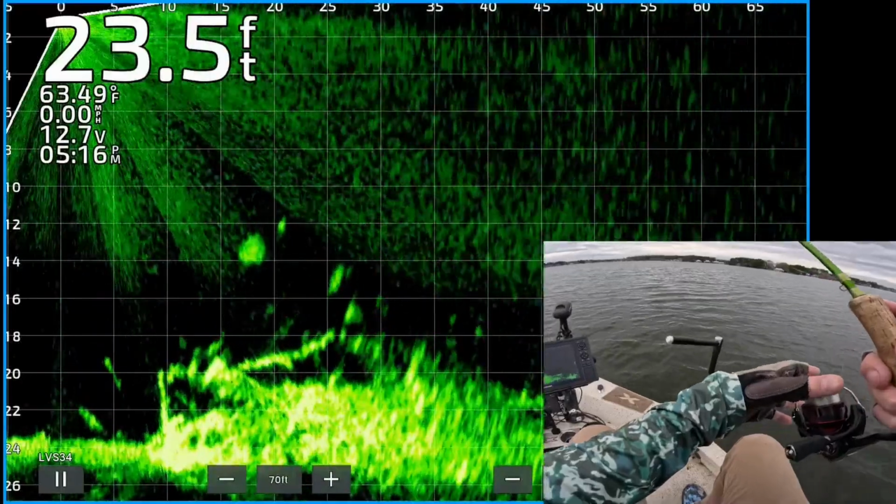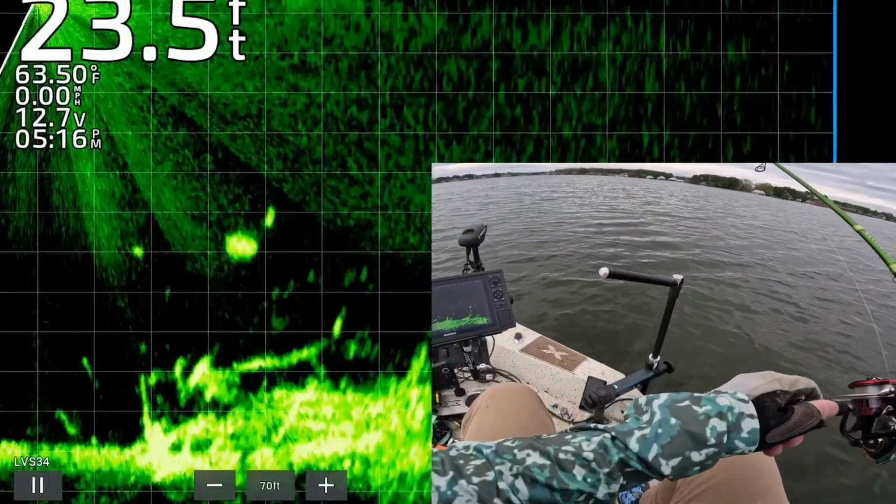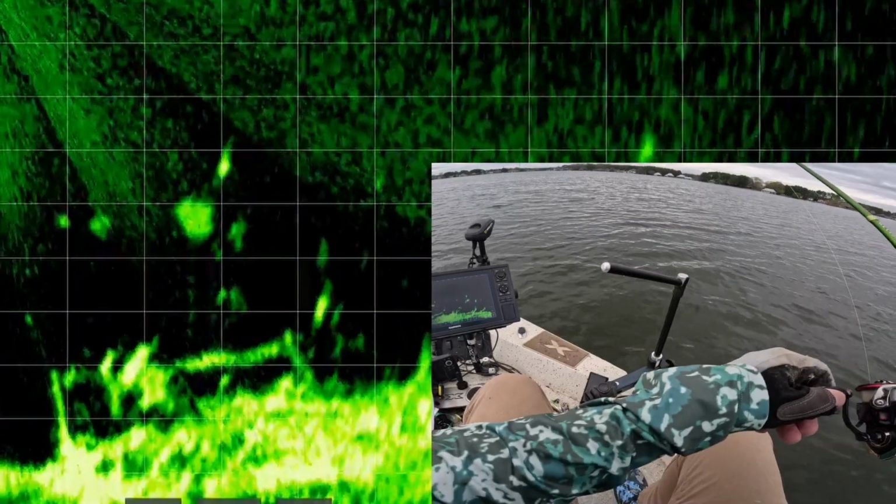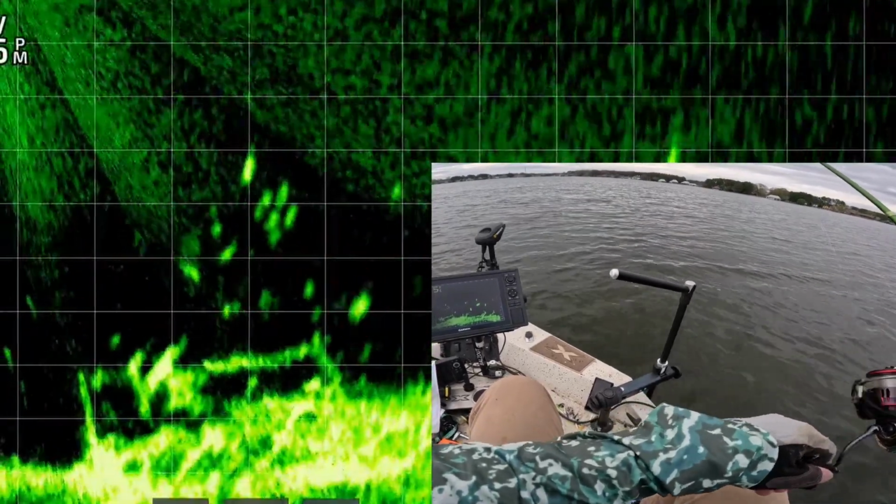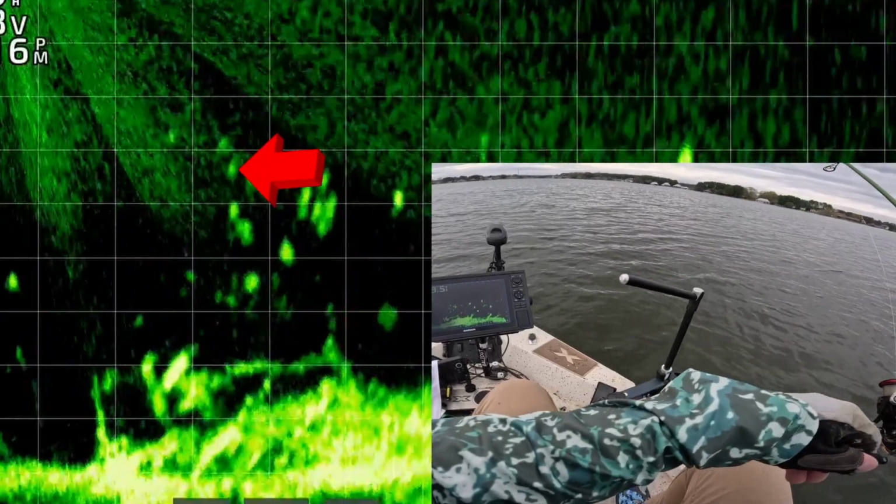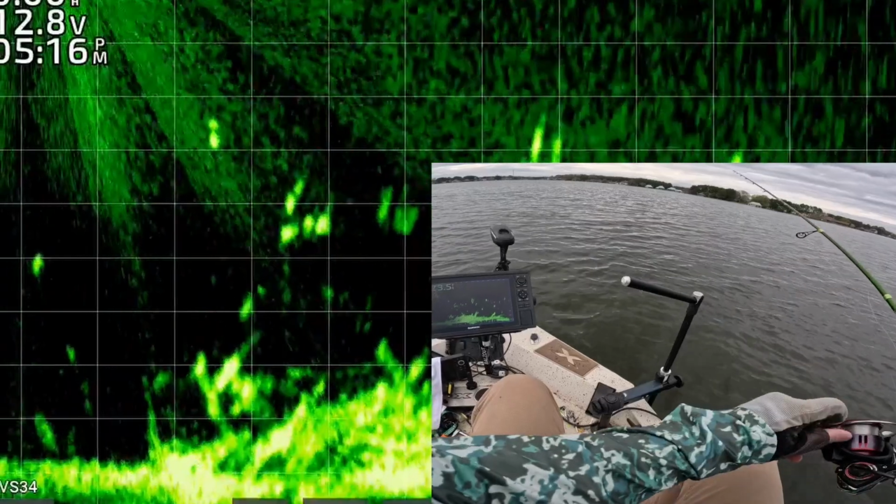All right, there's that brush pile again. Looks like there's some fish still hanging out above it. And there's my jig and weight coming on top of that one, nice return. That fish wasn't interested, so I'm going to kind of drag it through the mix. There's my jig and weight dropping down on top of that brush.